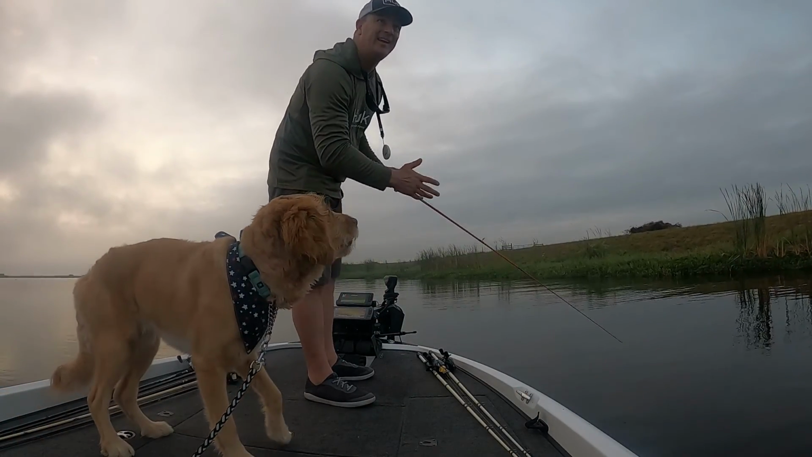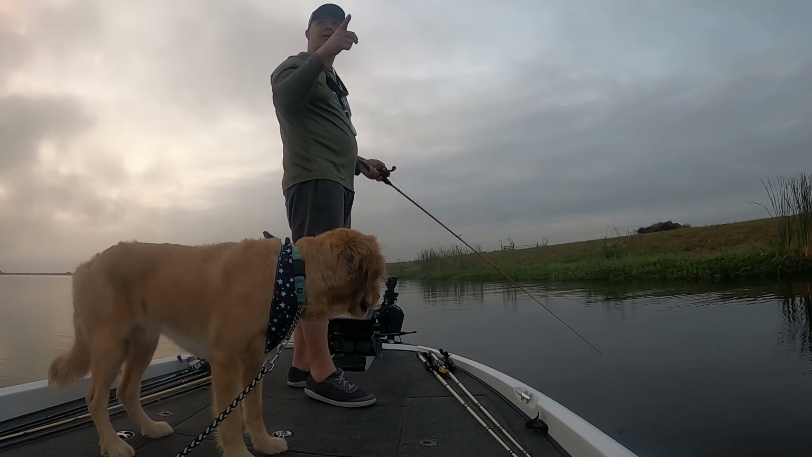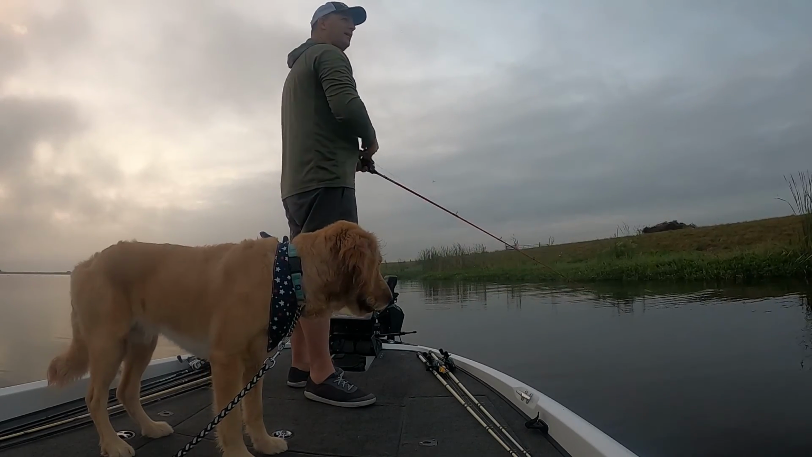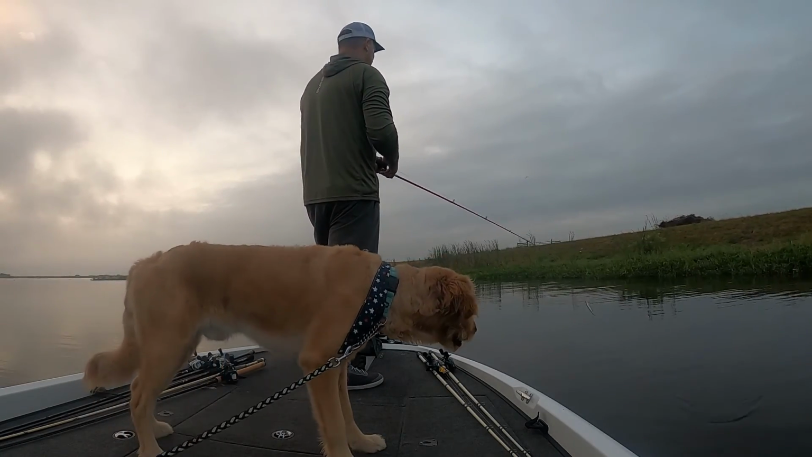All right, let's go ahead and get started. There's a lot of gators out here today. I must have seen 4 coming off the bank, and there's 2 right ahead of me. I think it's mating season.